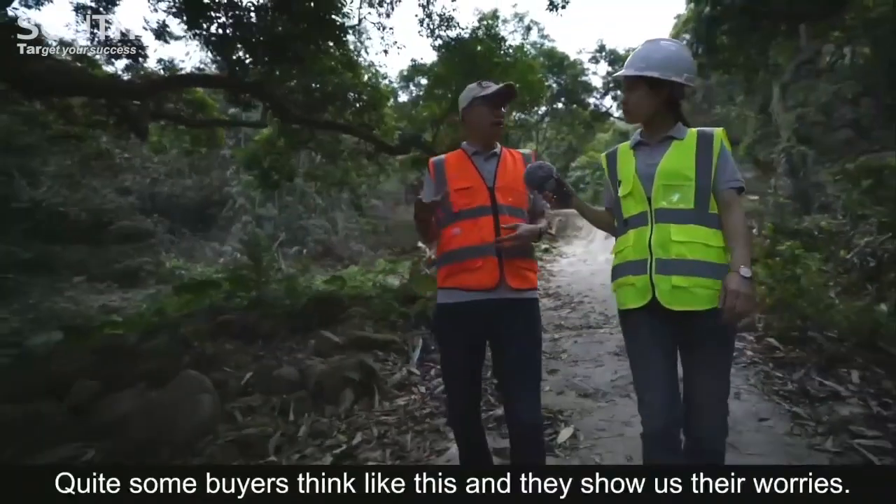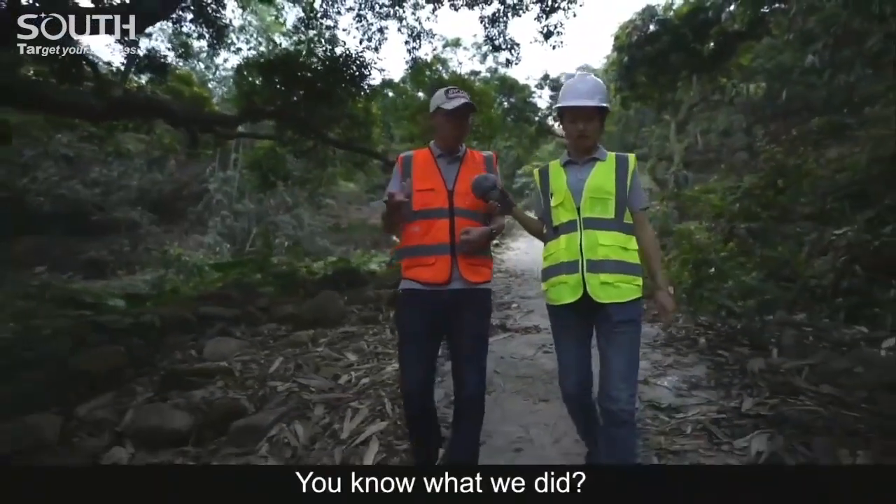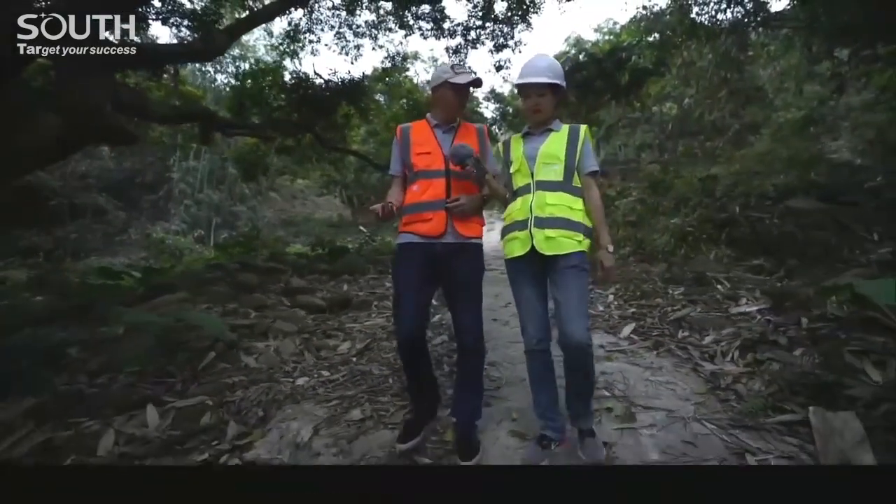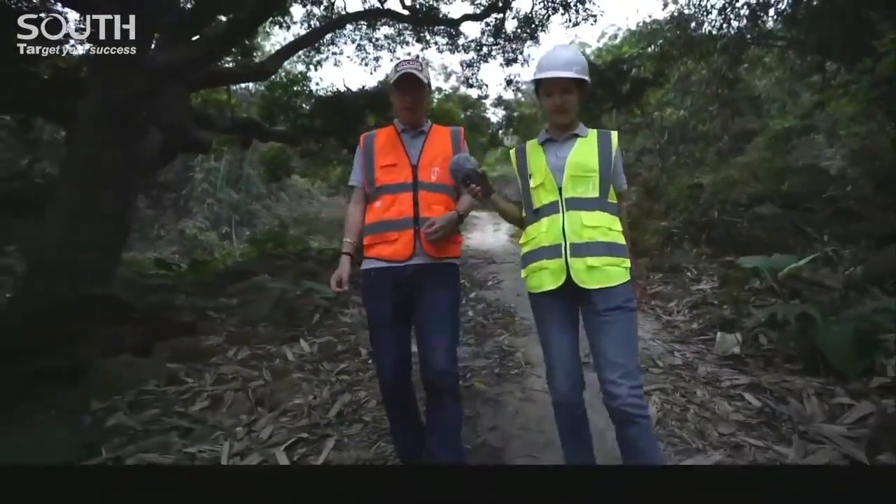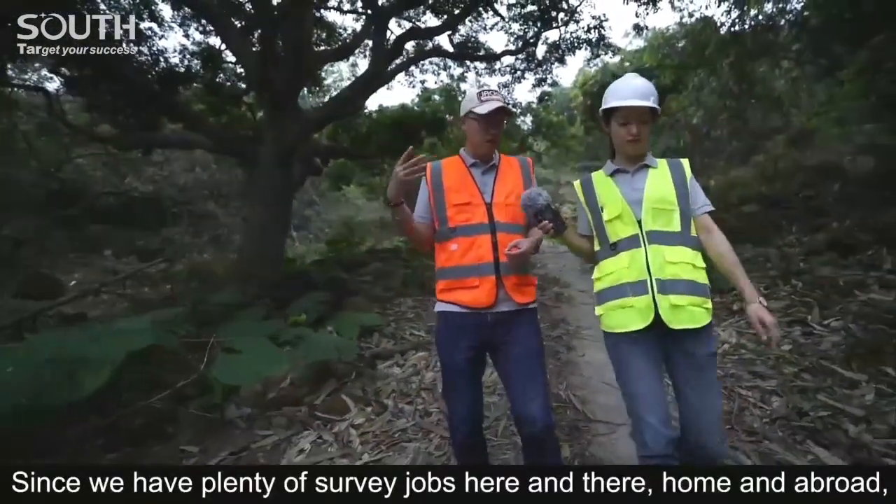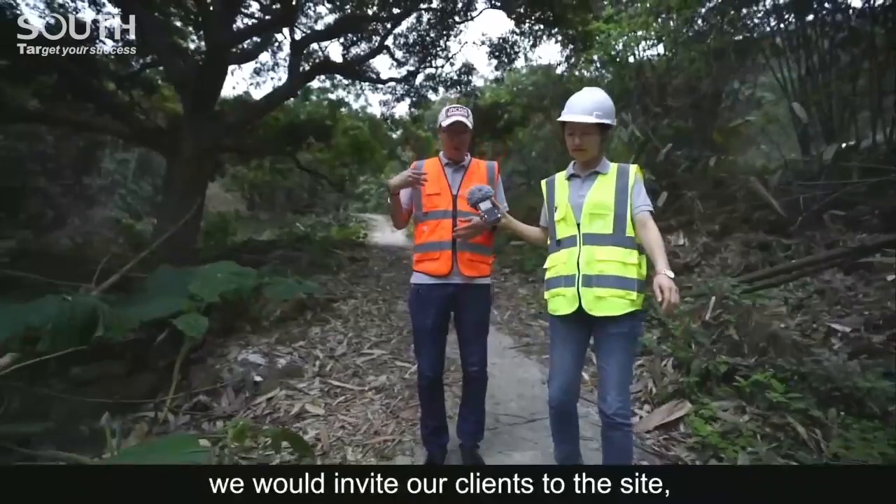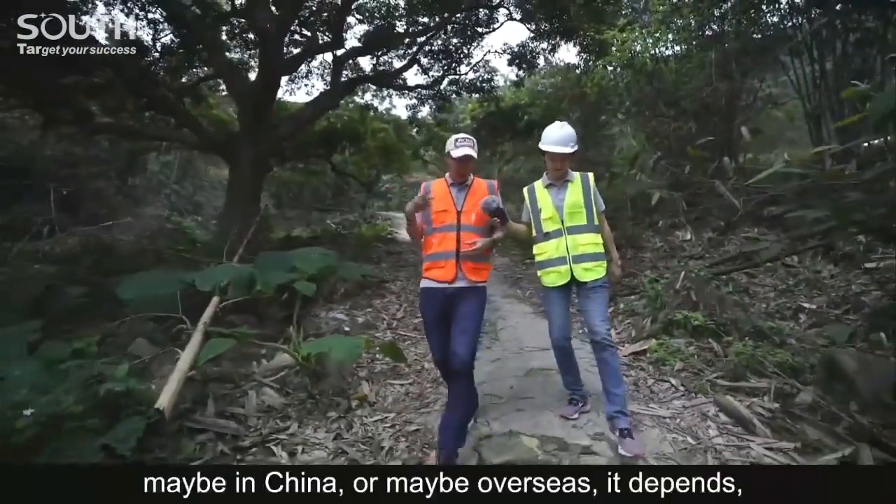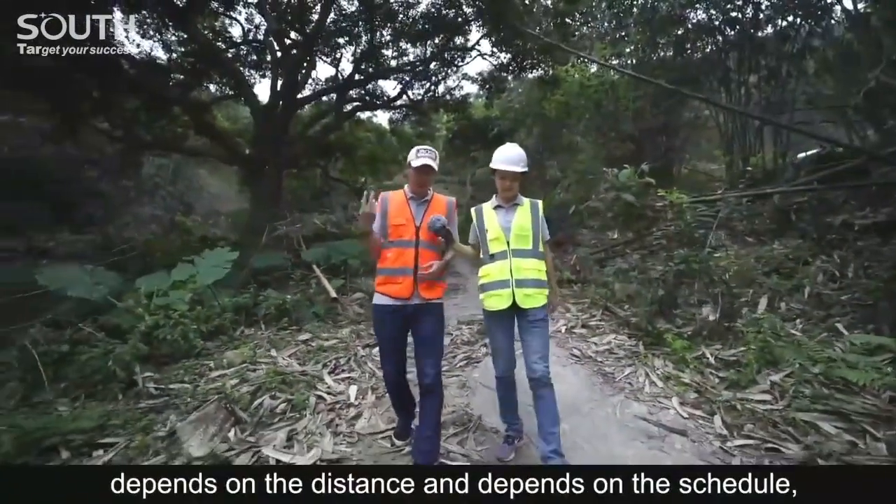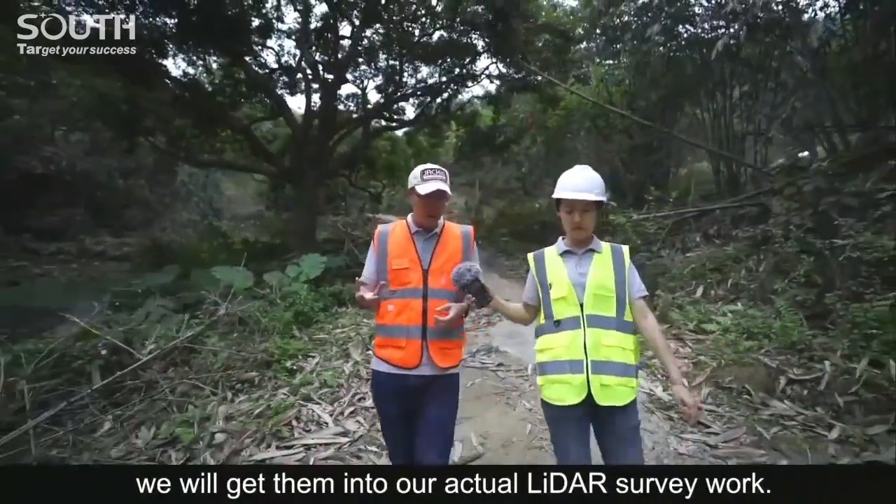Since we have plenty of survey jobs here and there, home and abroad, we invite our clients to the sites, maybe in China or maybe overseas, depending on the distance and the schedule. We get them into our actual LiDAR survey work. Going with our experienced fieldwork team, they may easily understand how to handle different terrains and conduct the entire workflow with us.